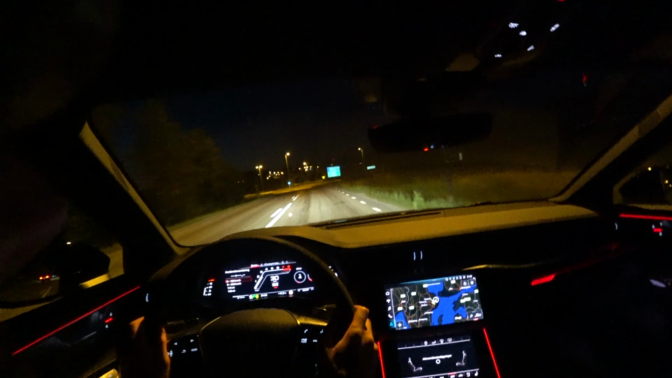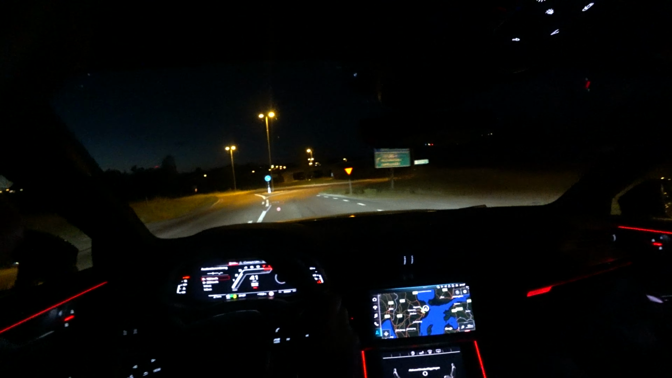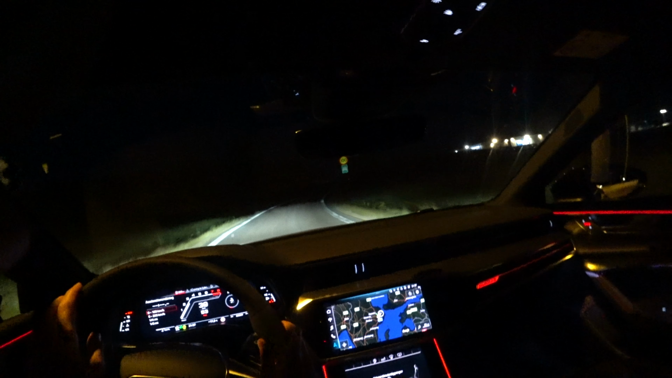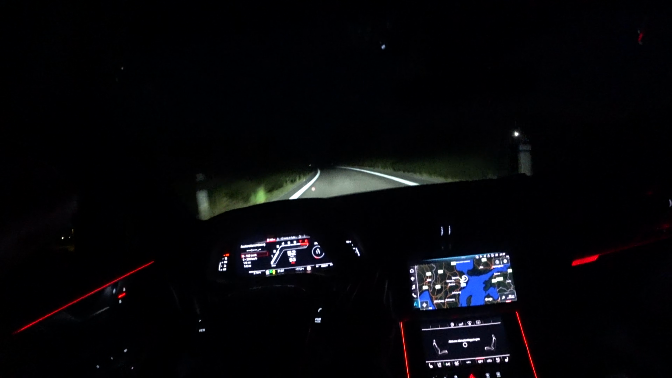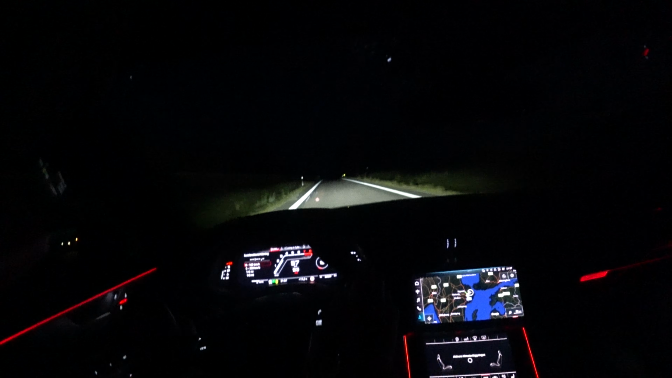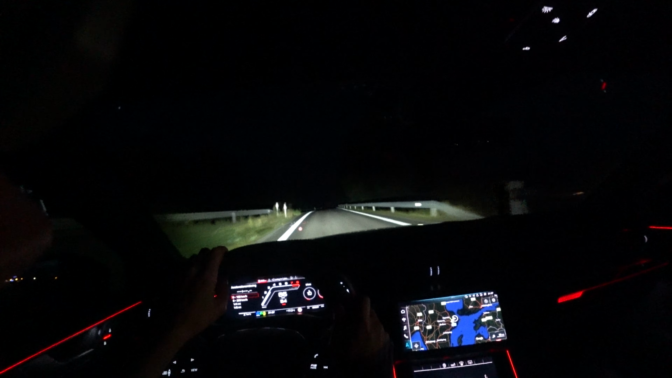Bit too many cars. It's very convenient with these automatic lights. See, so it just opens up.